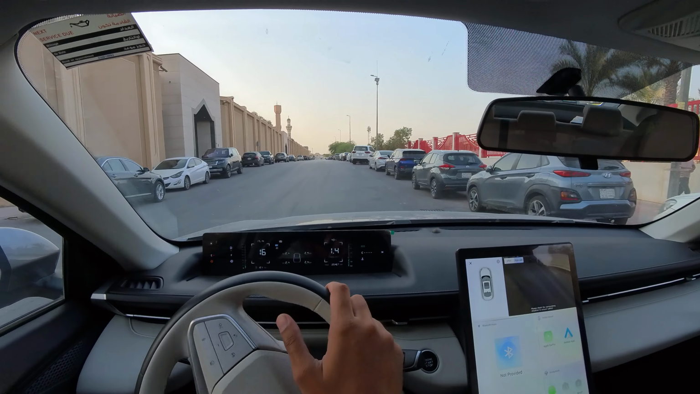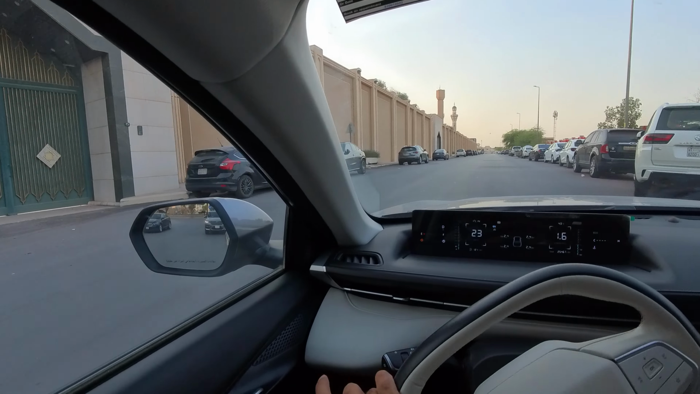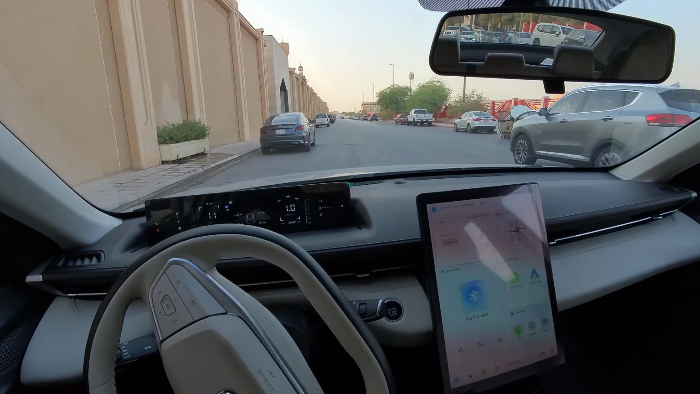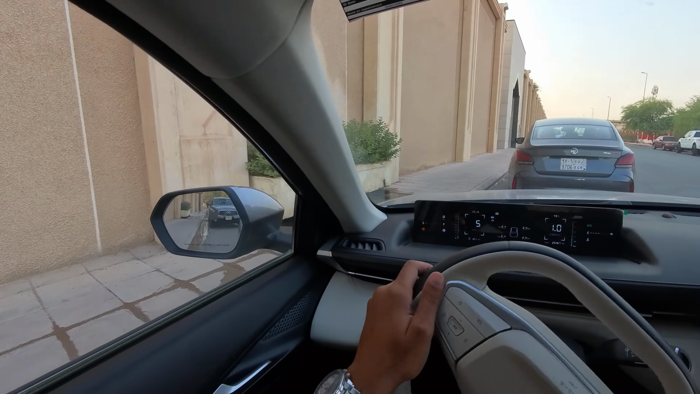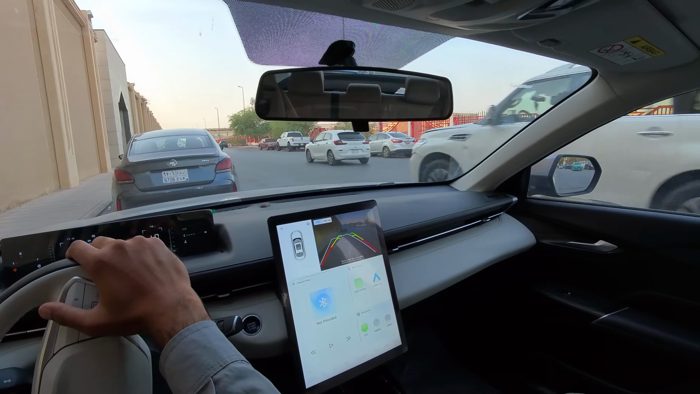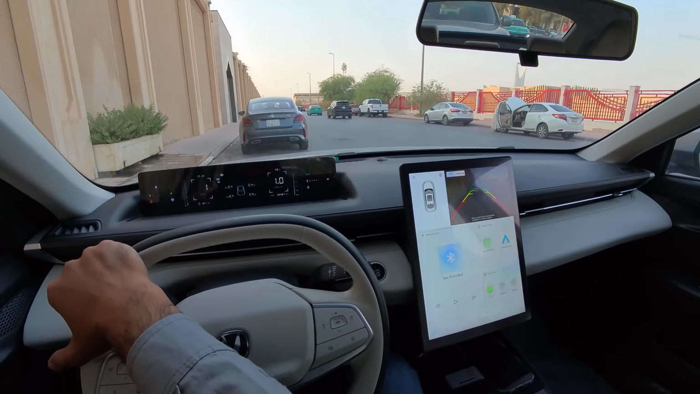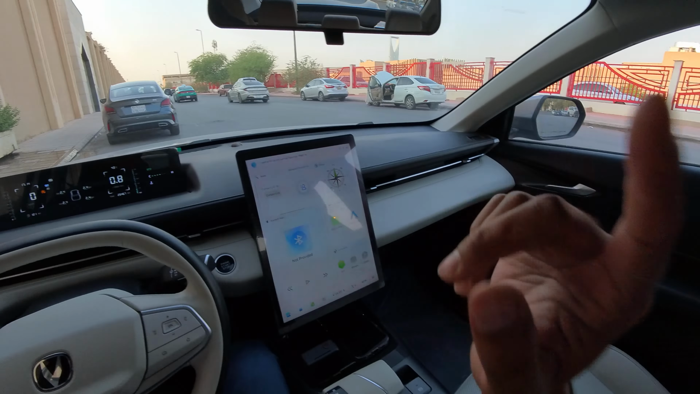Oh goodness, it's taken already, so we park over there. So here we go, we are parked. Mumtaz. So we'll see each other inside.